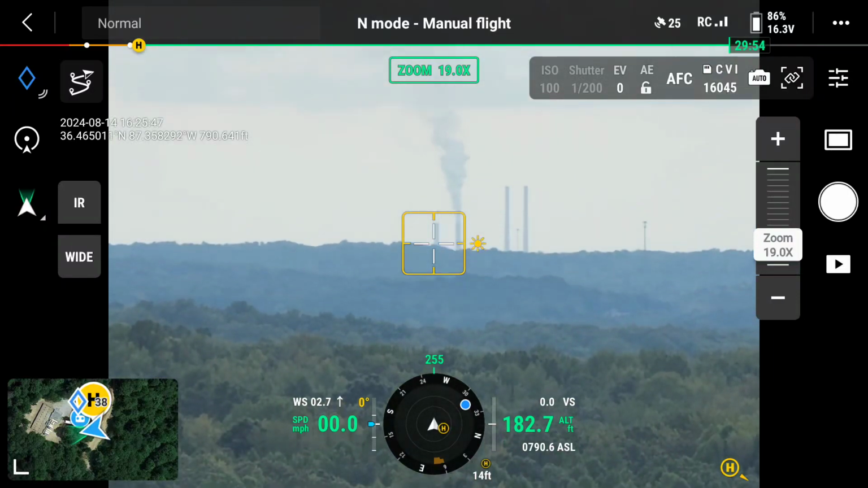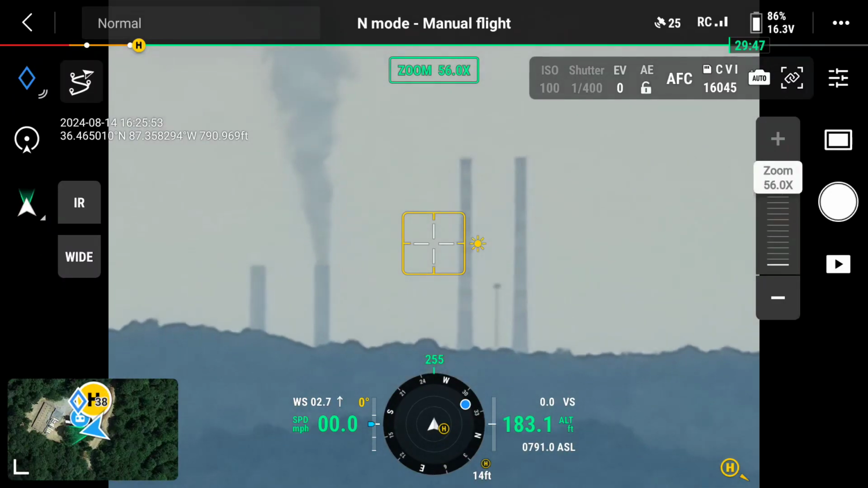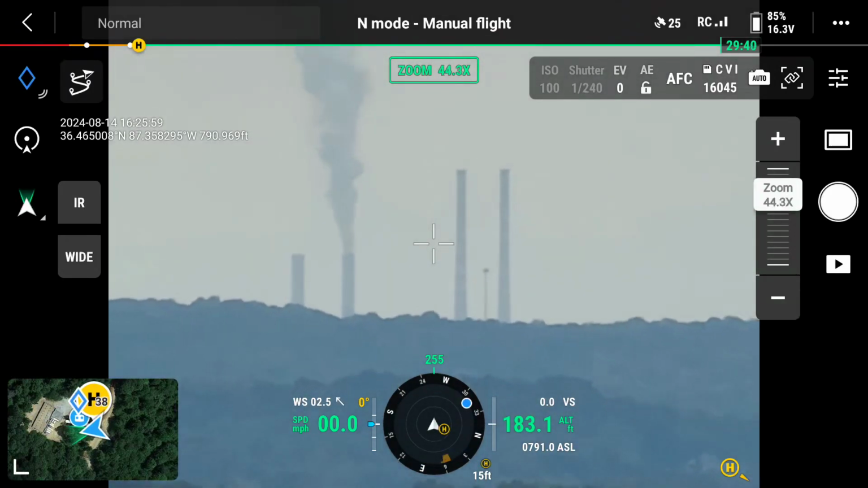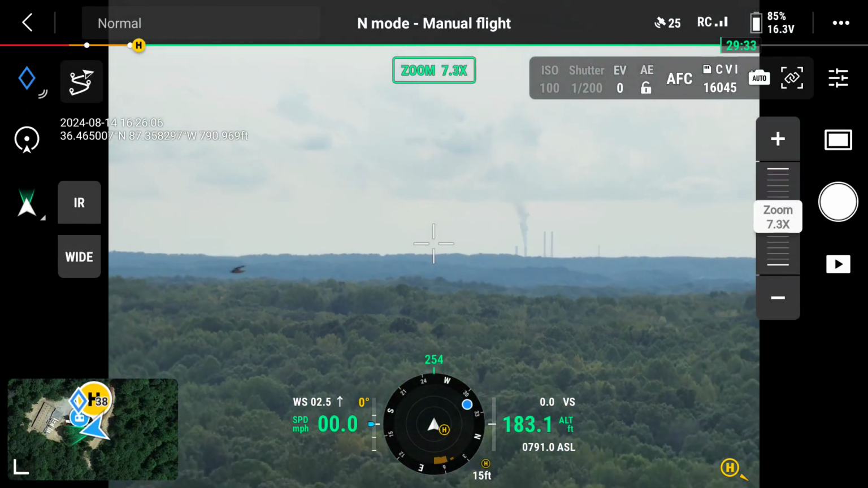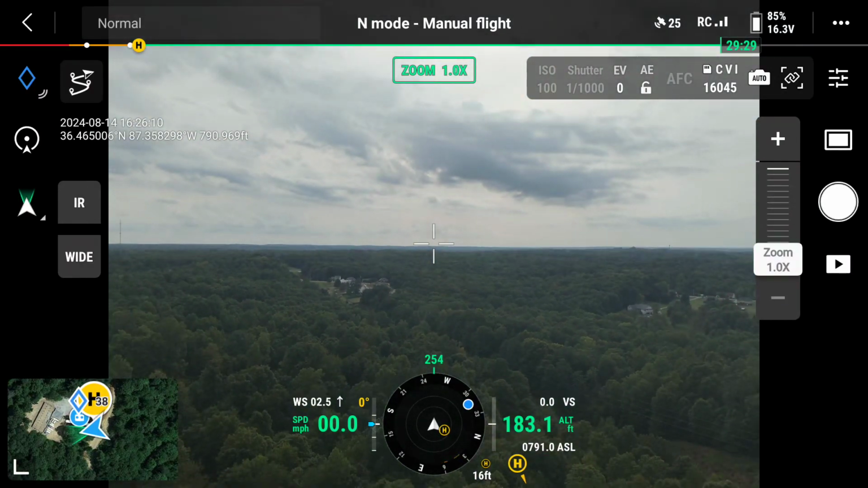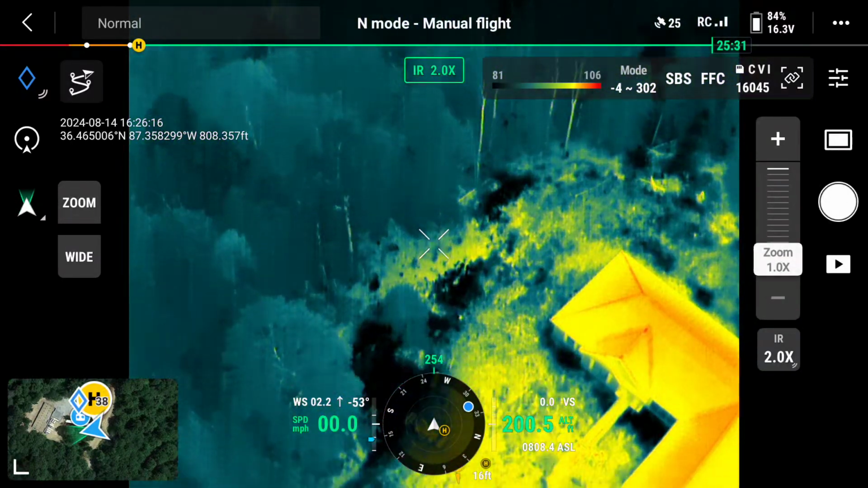Oh, hey, we can see the steam plant. Those stacks are about 17 miles away, so that gives you an idea of what max zoom on the Mavic 3T will do. Now, I don't know that there's a whole lot of real use for that, so let's look for, oh, hey, that bird. I wonder how far out that bird was. But let's see if we can find any critters in the woods around here.